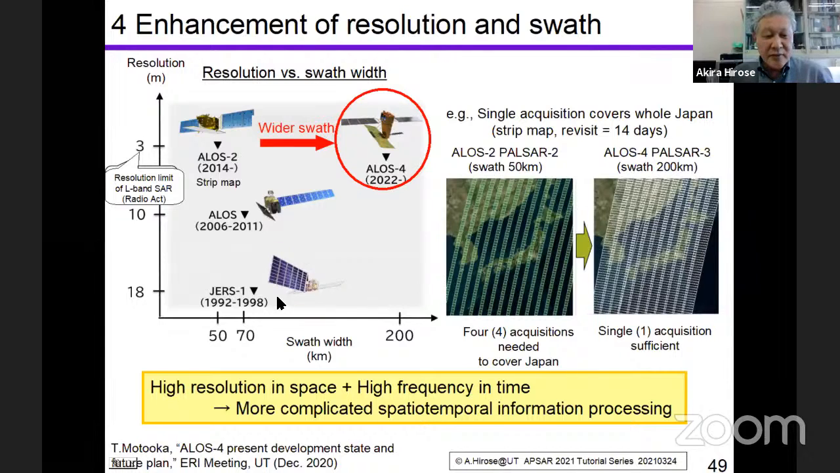JERS-1 was the very nice one in the very early days. ALOS worked very nicely until the earthquake 10 years ago. And now ALOS-2 gathers the data every day.